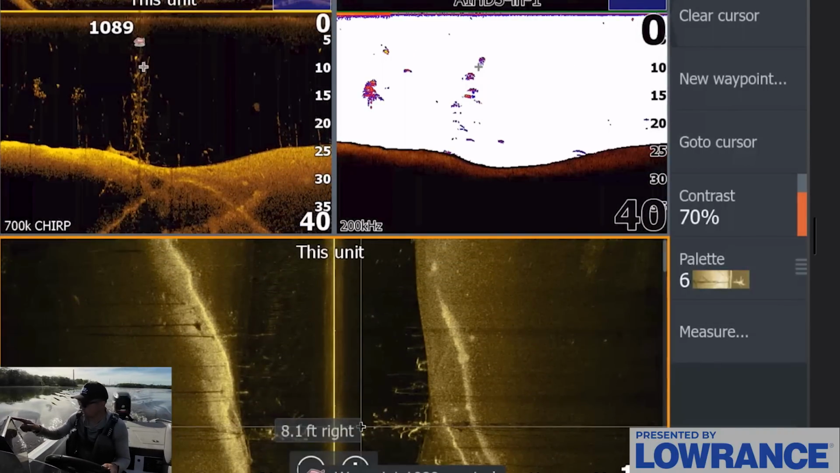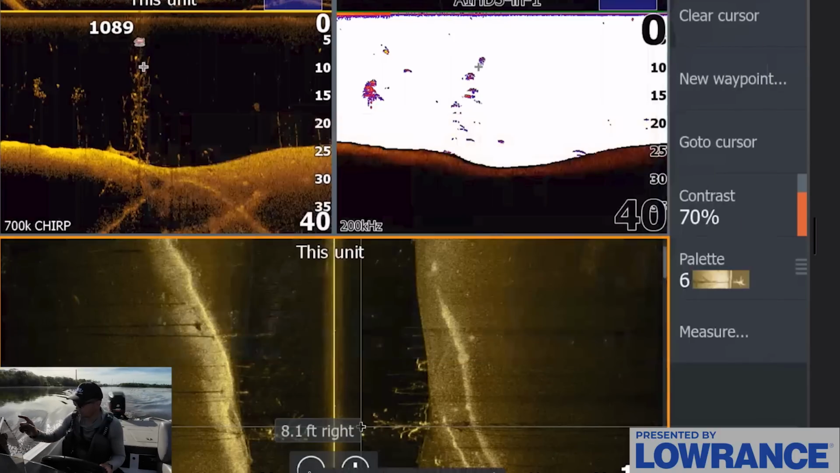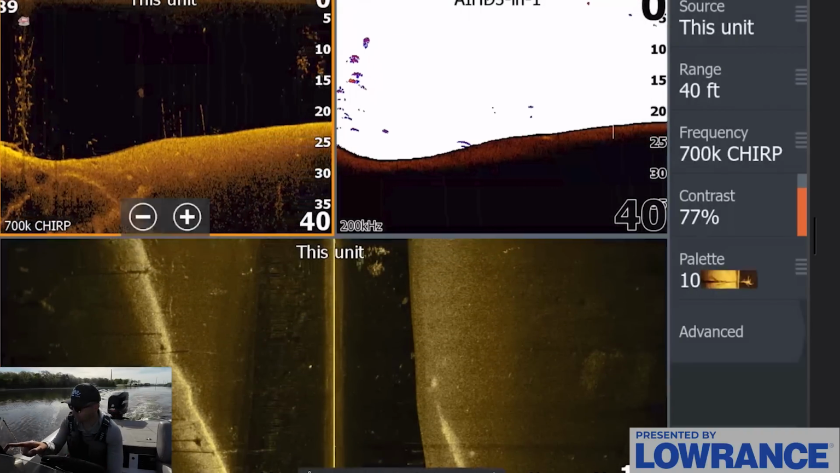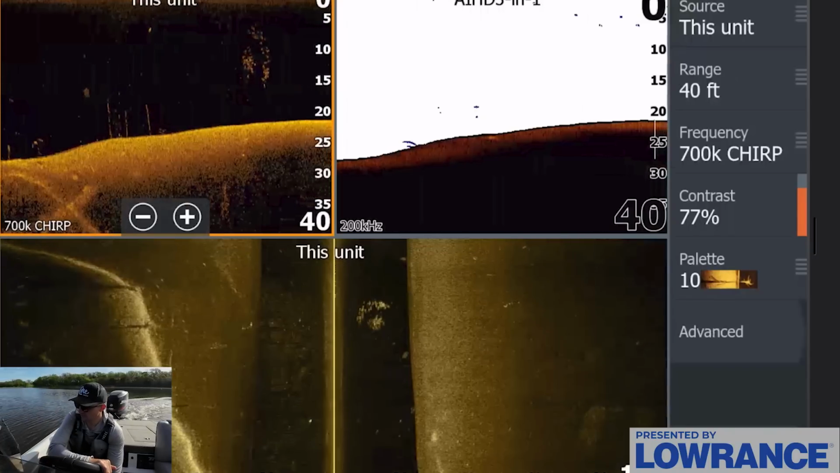I'll mark it with a tree too. Let me mark it with a tree. That might be a better call. So I don't just think it's random fish. There's a bunch of timber through here, but there's a lot of random fish that were suspended. There was some fish right in here that were just suspended up. Not big ones, but they're just suspended.